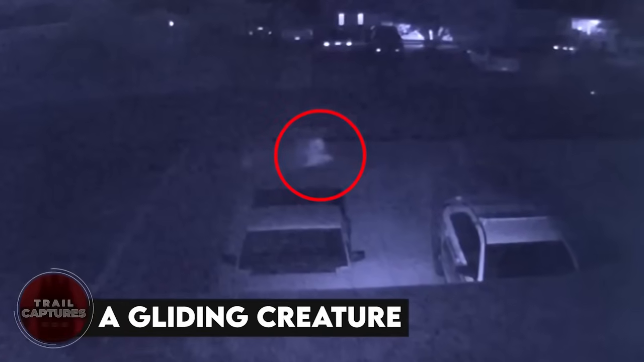A gliding creature. What do we call a person gliding through the streets? Not walking like normal human beings, but moving in some otherworldly form? We call it a ghost, and a ghost is what this CCTV camera ended up recording. Now, don't ask me whose ghost it was, because I don't know about that, but it does seem like it's in a hurry. Maybe he was going on his daily haunting duty. What do you say?